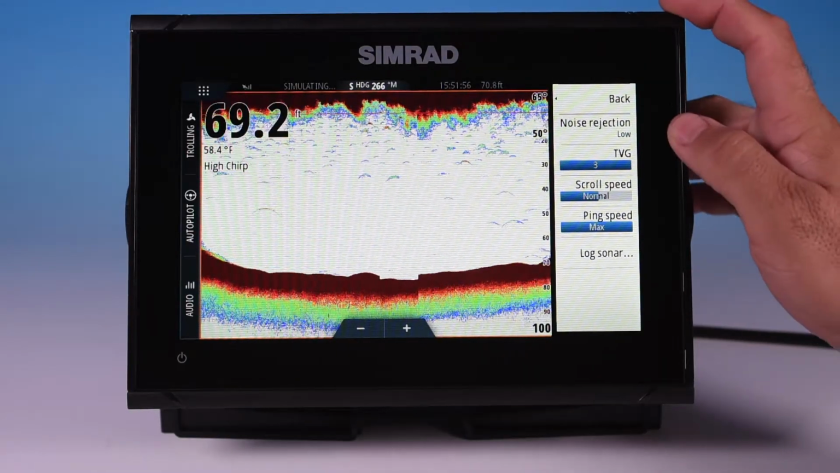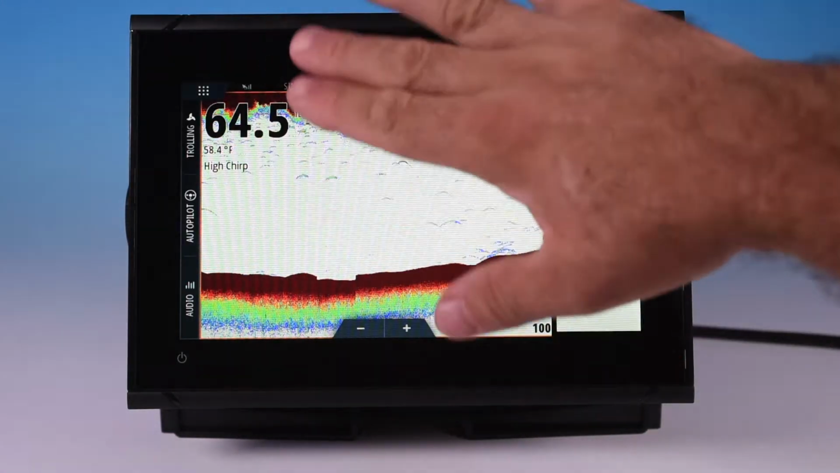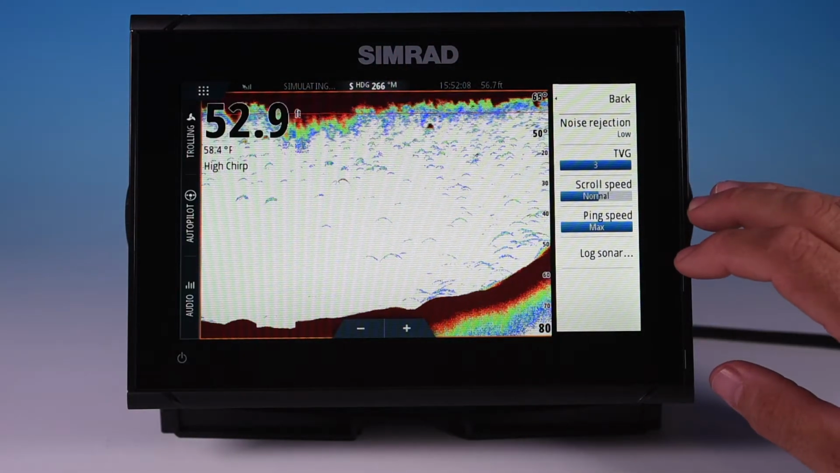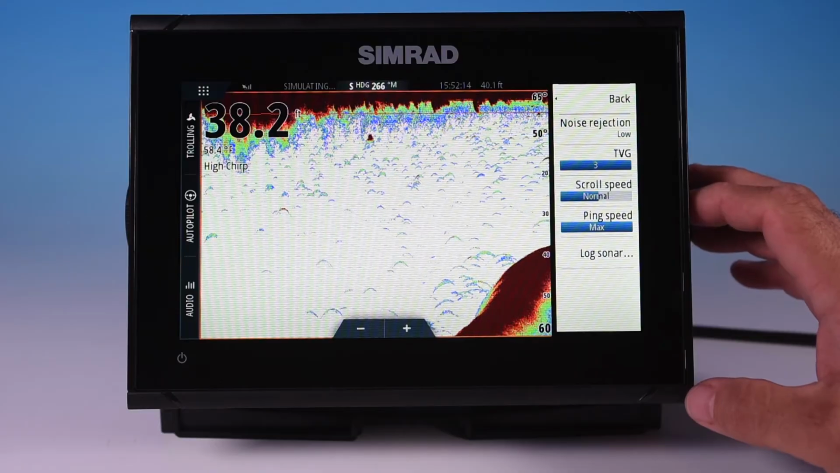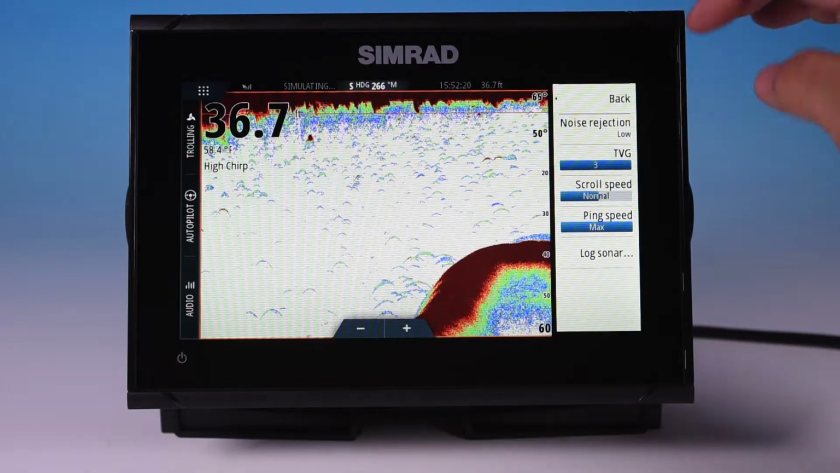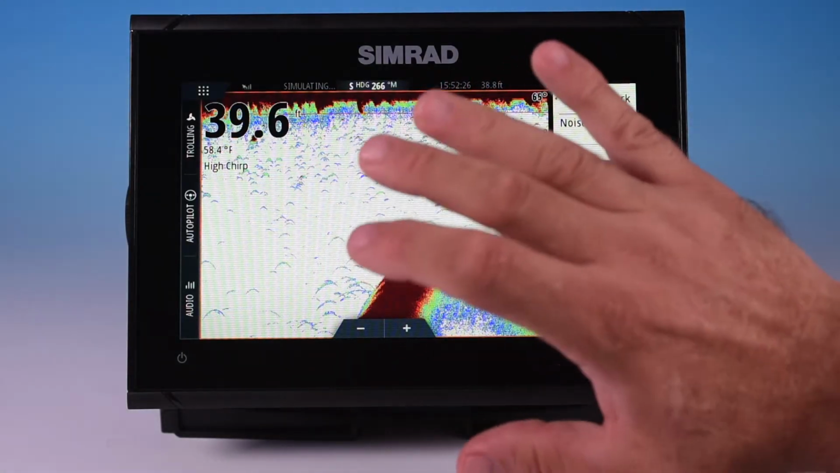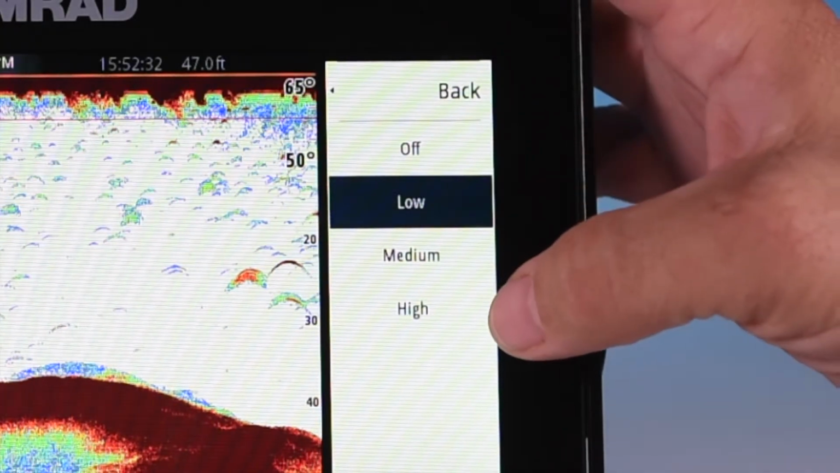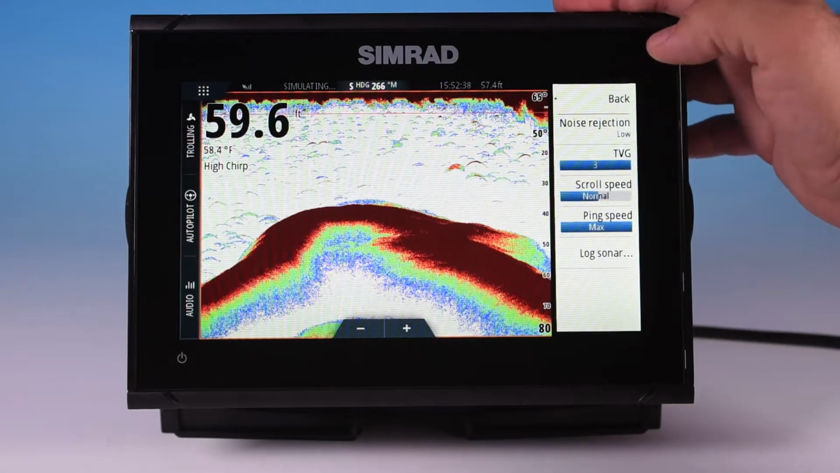The first one is noise rejection. Noise rejection, if you're seeing lines on the screen, if lines are coming up, if you have columns of speckles, if you get odd blocks on the screen, or just a lot of noise across the screen, a lot of pixels, you may be getting noise interference from something on board, some other piece of electronics, something like that. So right now we've got it set to low, and ideally you want to keep it at low because, again, the lower it is, the more sensitive the machine is to the readings that it's taking from the transducer. But you can change it. You can put it on medium and high if you are seeing feedback of some kind coming on the screen.